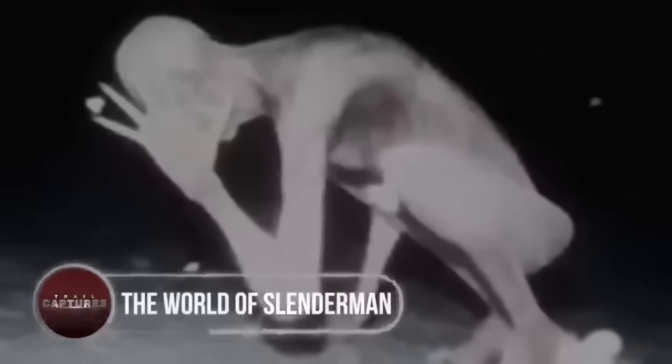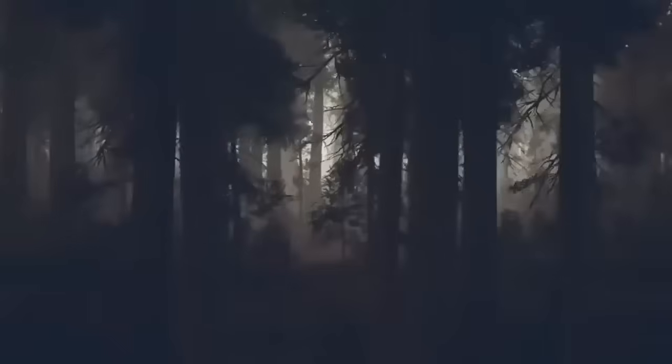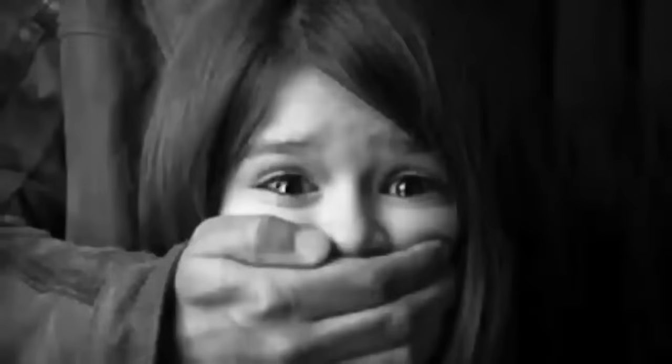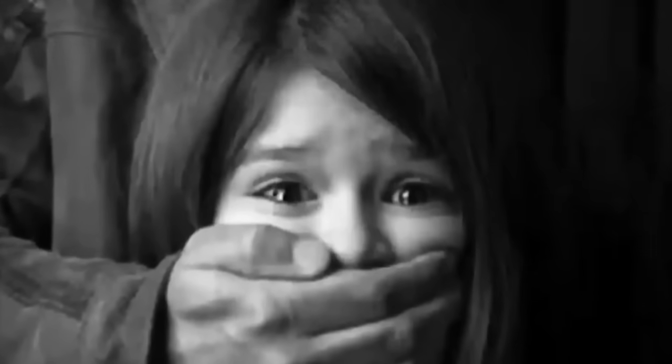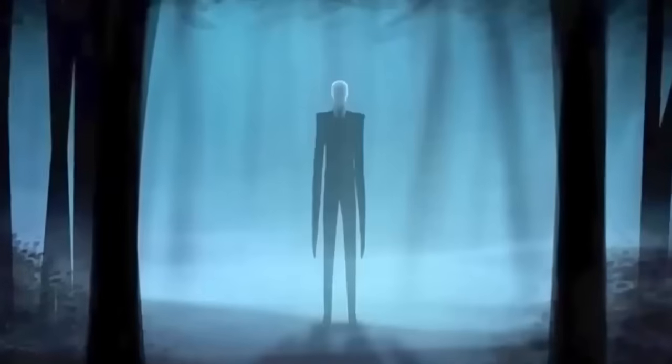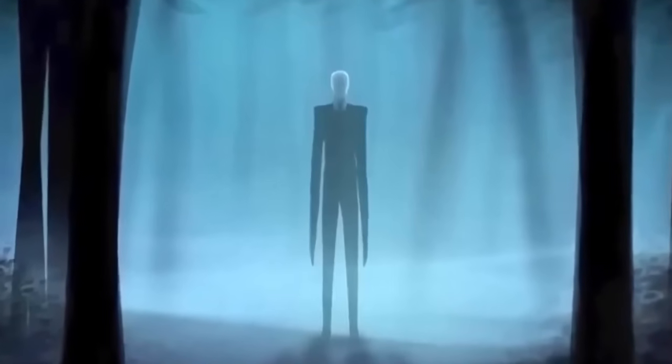The world of the Slender Man. A mysterious picture of Slender Man has surfaced, captured by a trail camera deep in the forest. Slender Man, a fictional character designed to spook kids, has always been dismissed as imaginary. But this photo challenges that belief. Though no child kidnapping cases have been reported nearby, the image has sparked speculation about Slender Man's possible existence. The eerie figure sitting in the woods leaves us wondering if there's more to this legend than we thought.